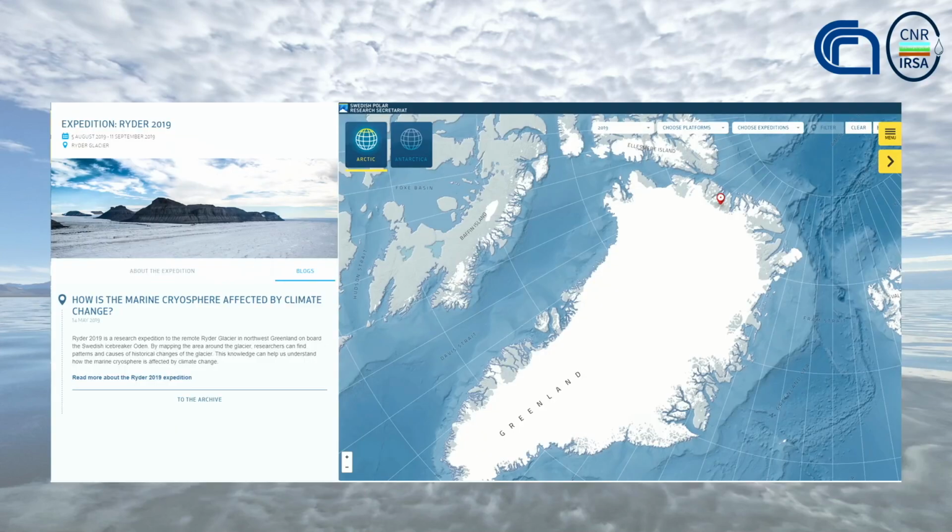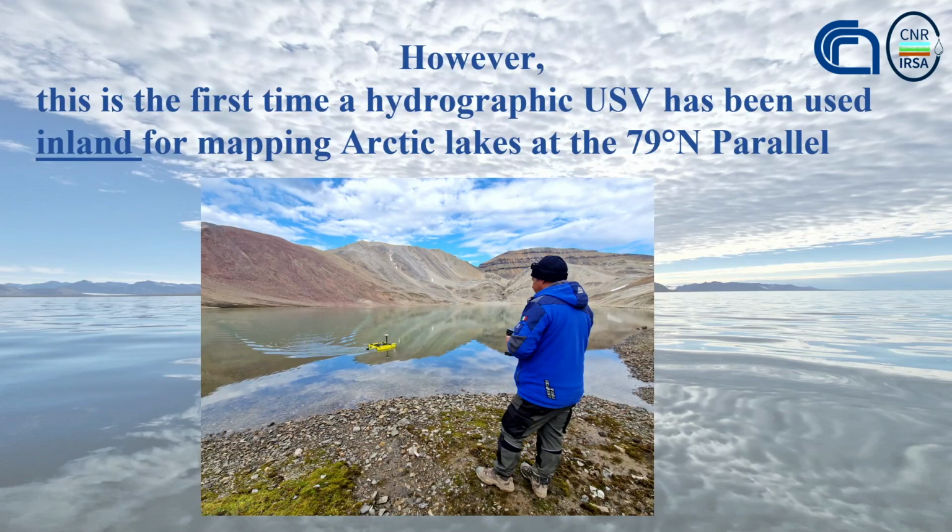So if I go back, you can actually see the work site, northern Greenland. We were never able to access these even in the summer, but now as climate changes, it's all opening up, so now the vessels can actually get up in there and do their survey work. However, this is the first time a hydrographic USV has been used inland for mapping Arctic lakes.